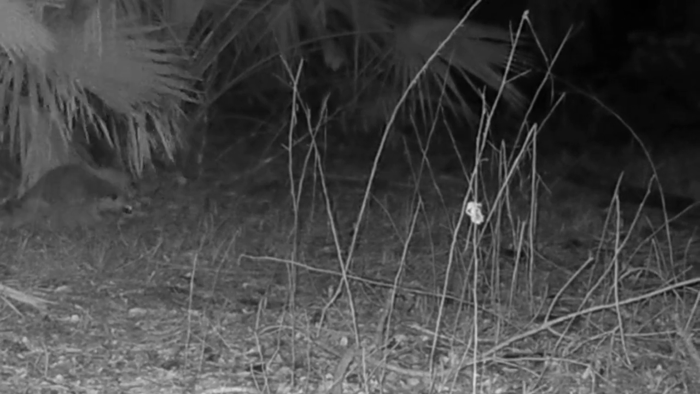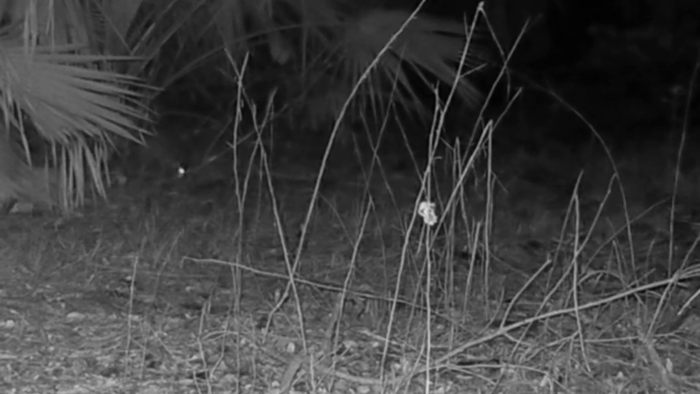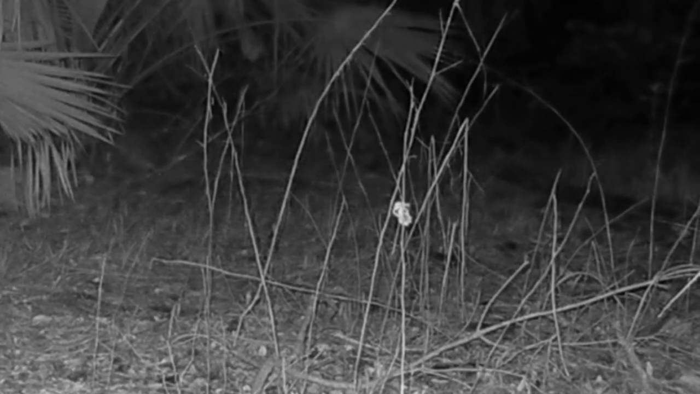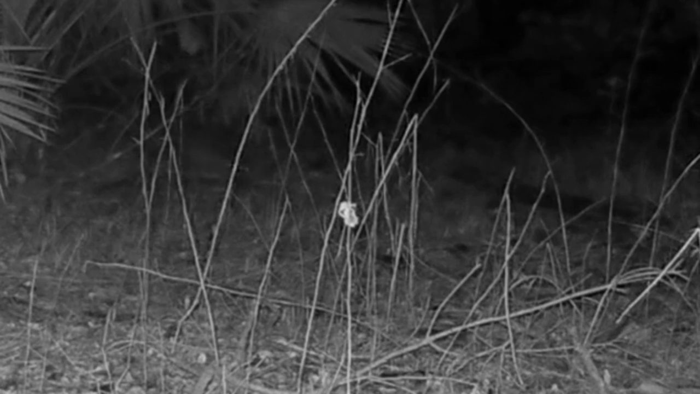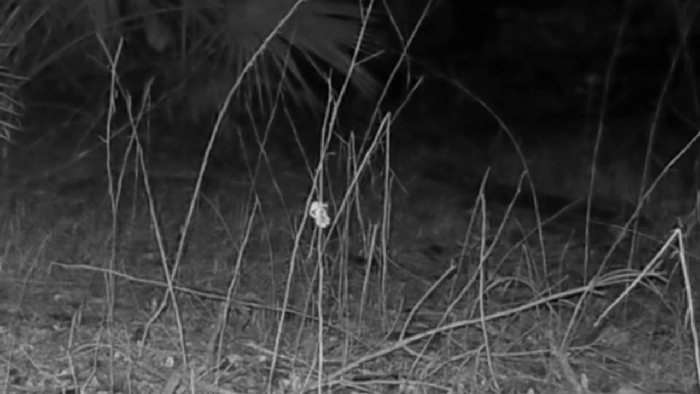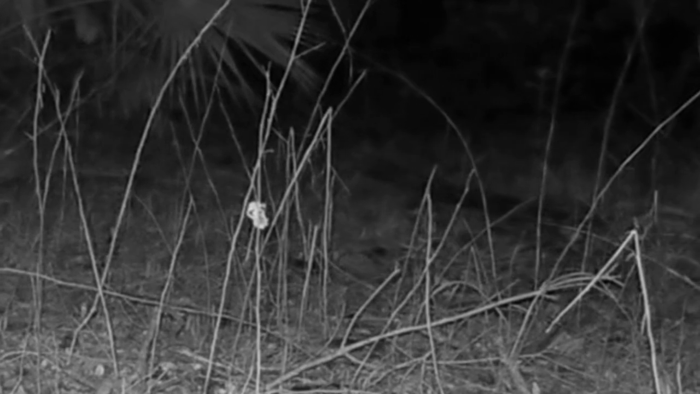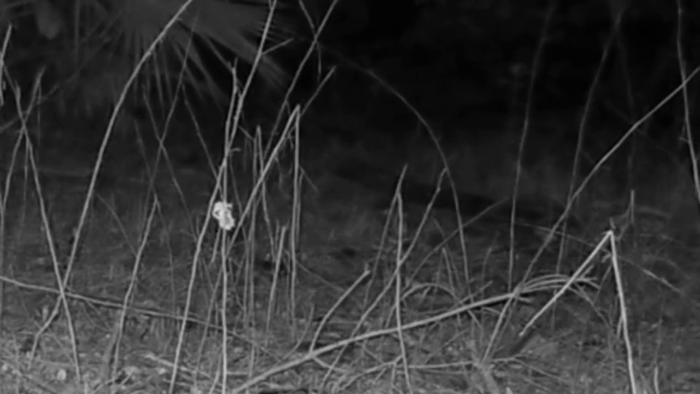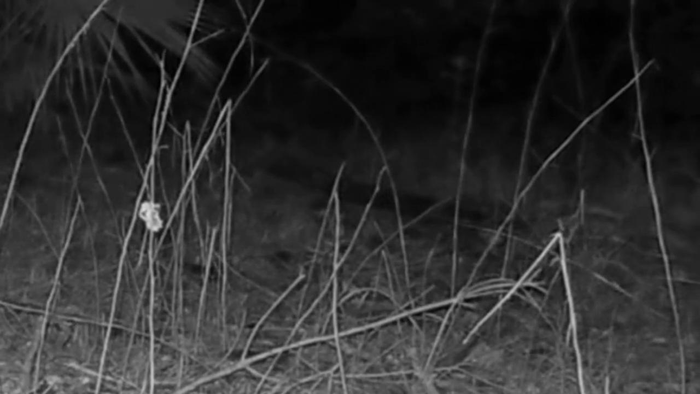And here's a couple of raccoons looking for frogs and lizards sleeping on the palm fronds. There's one in the back there. You can see his eye shine. I think this is the two we just saw a few clips ago. Yeah, I didn't check the date to see how far apart this was, but I think it's safe to assume it's the same one.